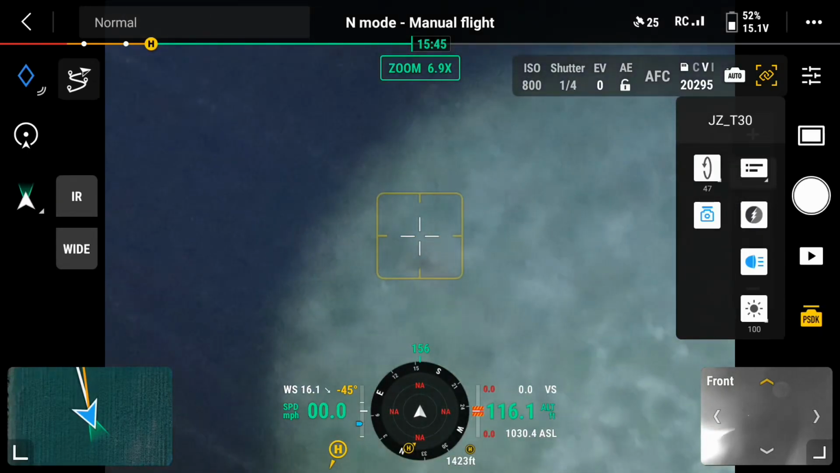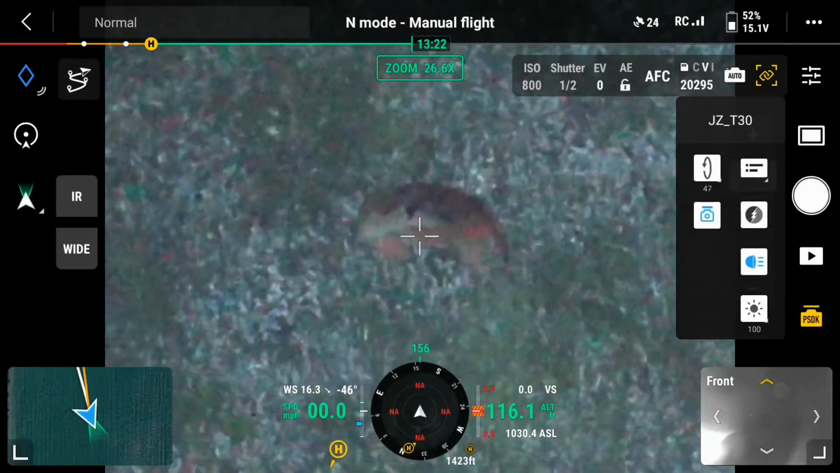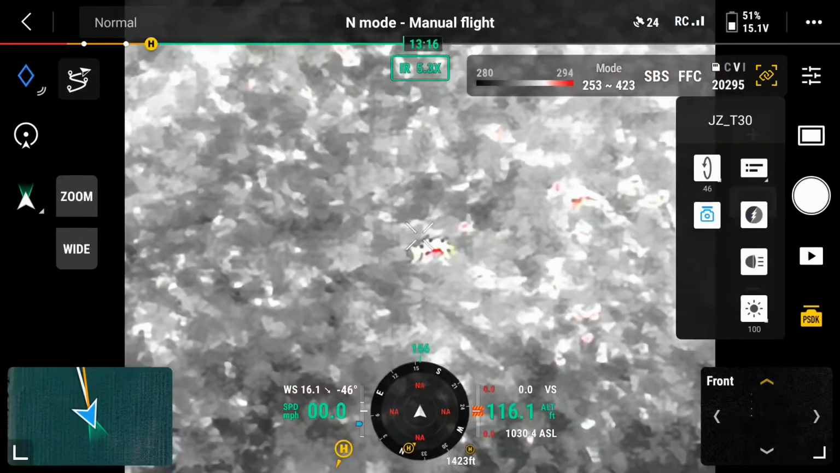So I can see more accessibility, more hunters actually buying one. So that is a reason why I think that this is becoming more of a concern. It's just the accessibility of it.